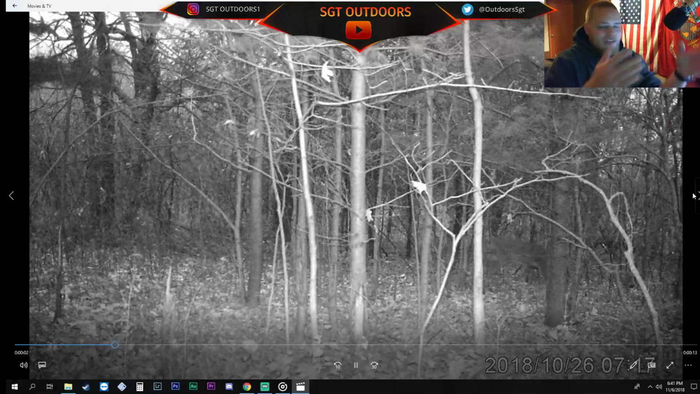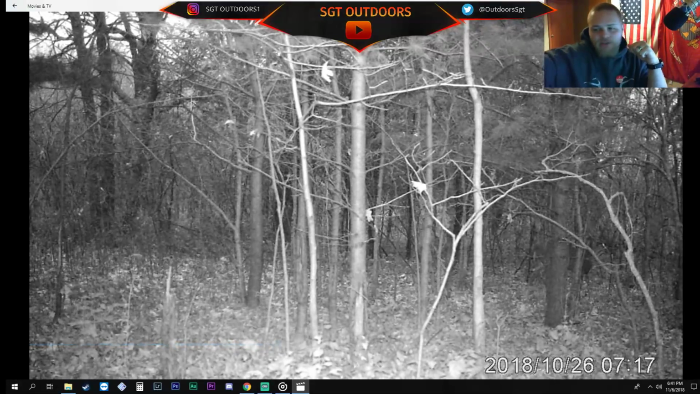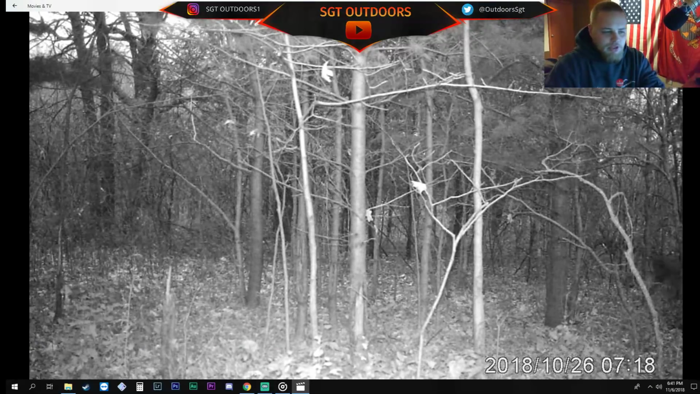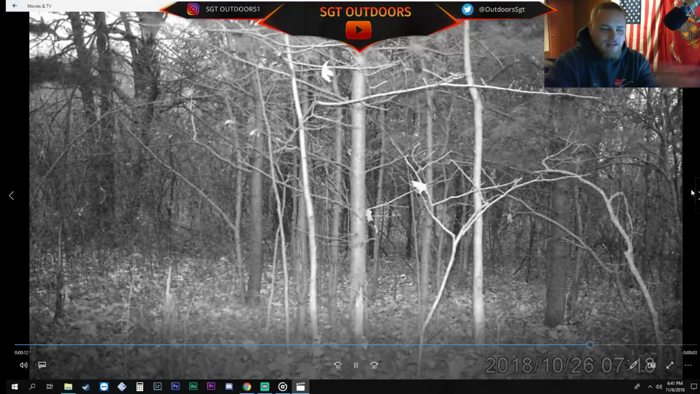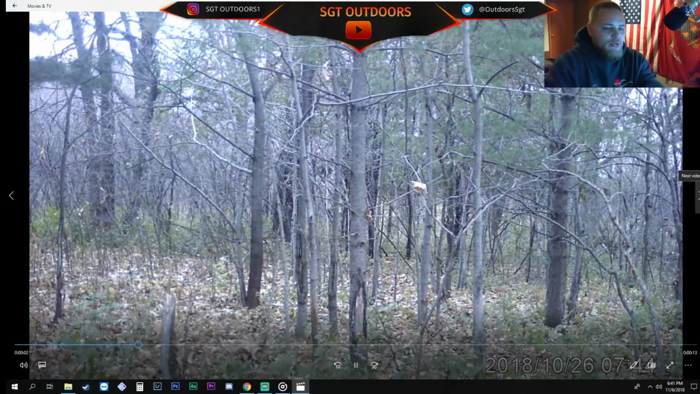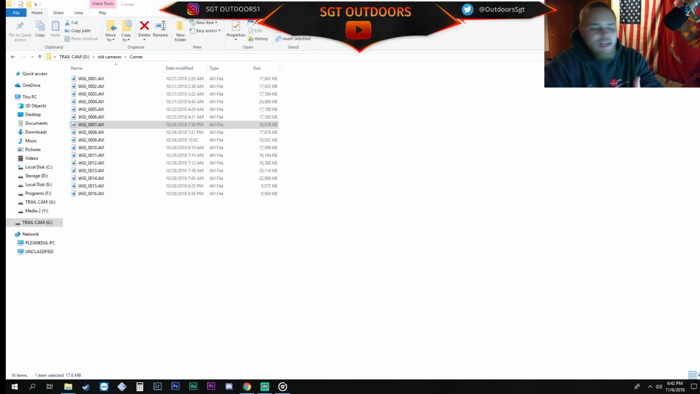But this little patch of woods that I have this camera on, you can see into windows of a house. I'm literally parked less than 50 yards away from the stand. I can see the truck is less than 50 yards away, but the deer just funnel through this area. So it makes it easy to get into, easy to get out of, easy to hunt. Yeah, he's out of the game, absolutely.